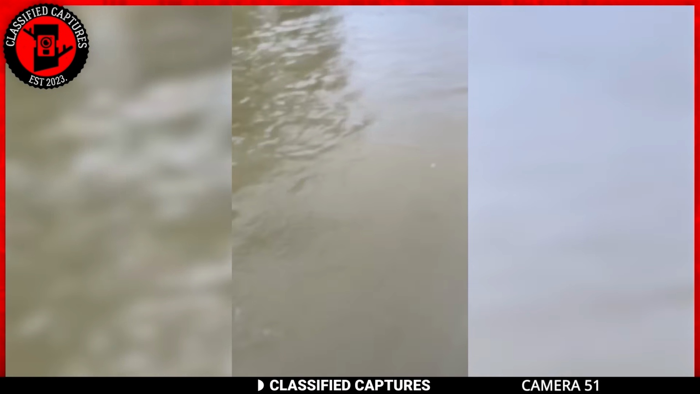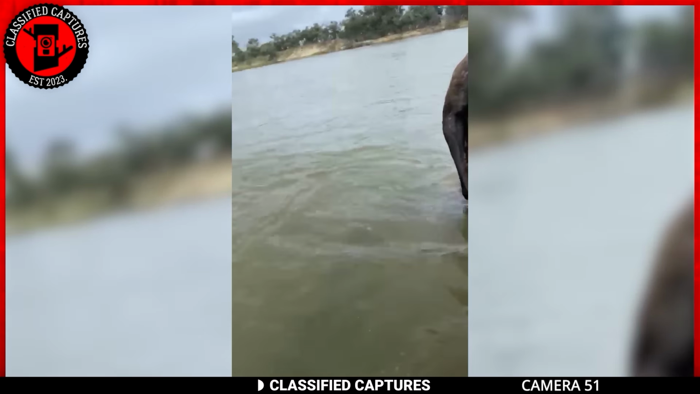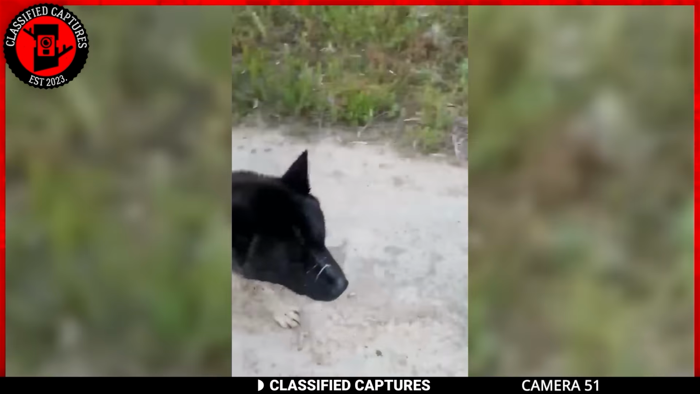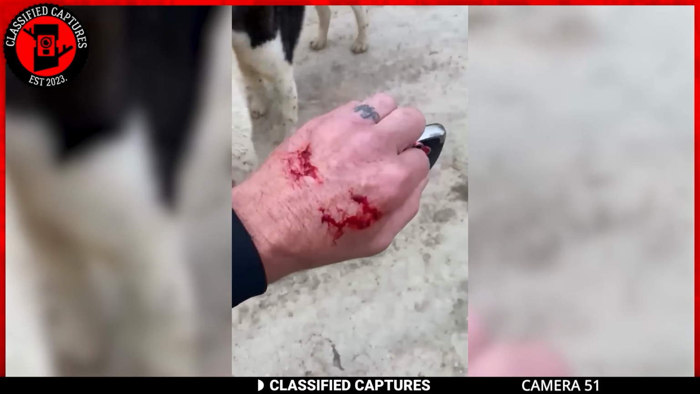Luckily, the owner came right on time to rescue his pet, but not after his phone got smacked into the water and the kangaroo attempted to attack him as well. But he did come out safely with all 3 dogs, except for one panting for breath, and the owner ended up with a few scratches from the kangaroo's claws.